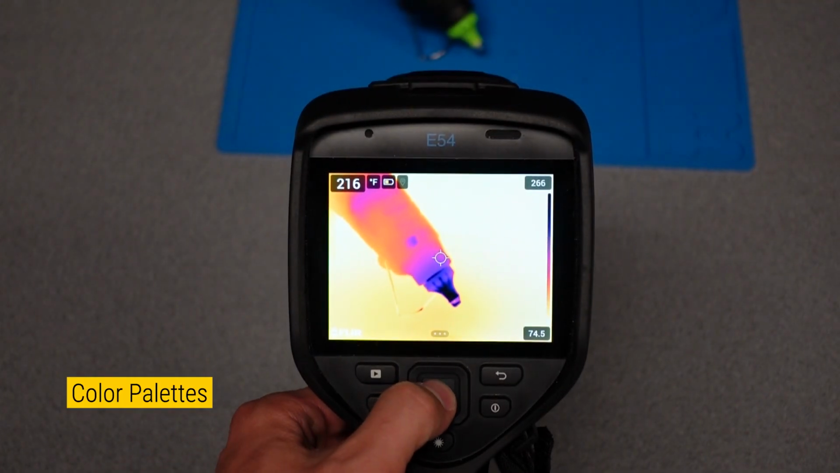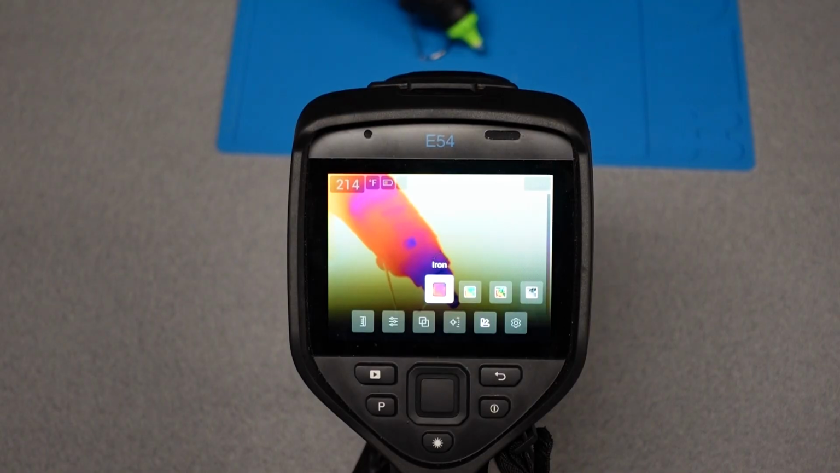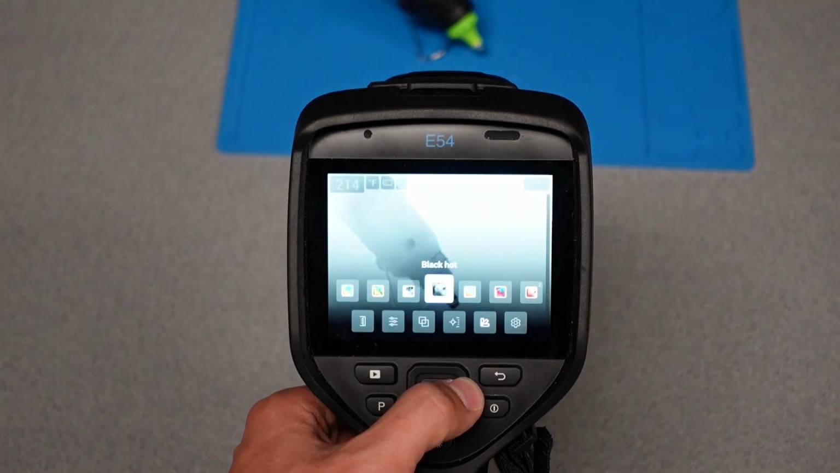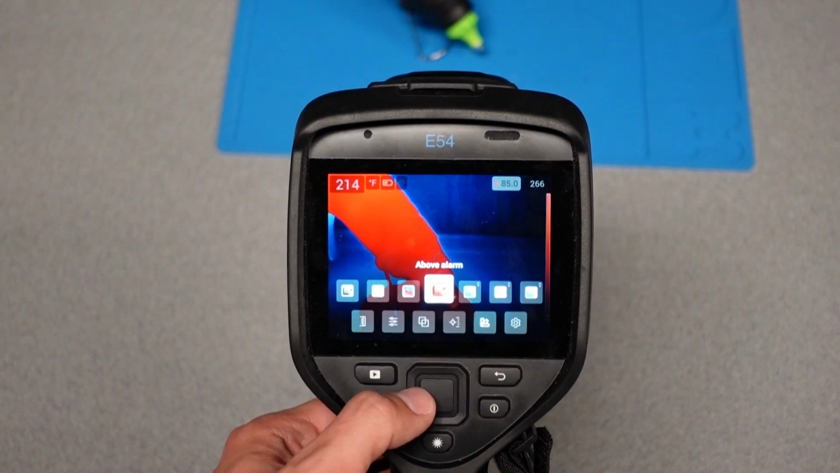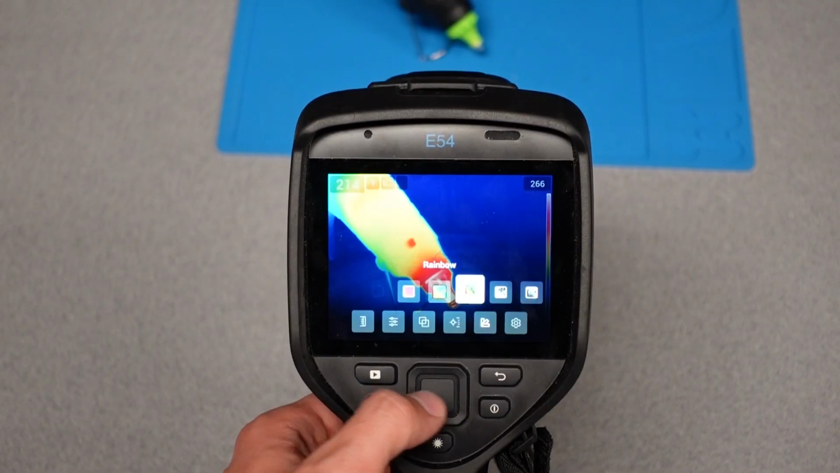There are many color palettes to choose from, which largely boil down to personal preference. The scale for the color chosen will appear between the maximum and minimum temperatures on the right side of the screen. Some palettes are better suited for different purposes, so experiment to find the one best suited for your purpose.